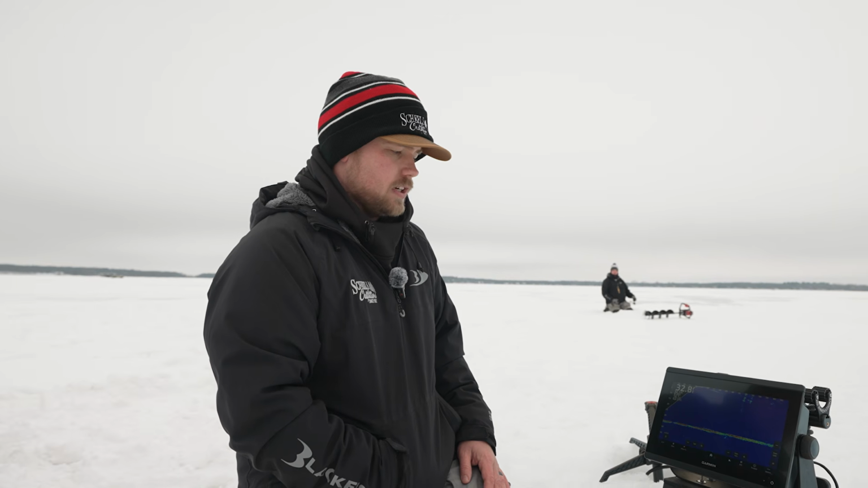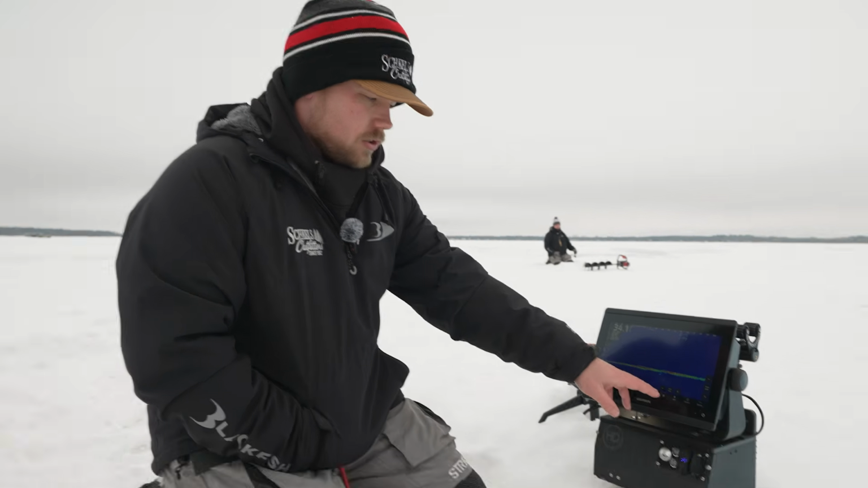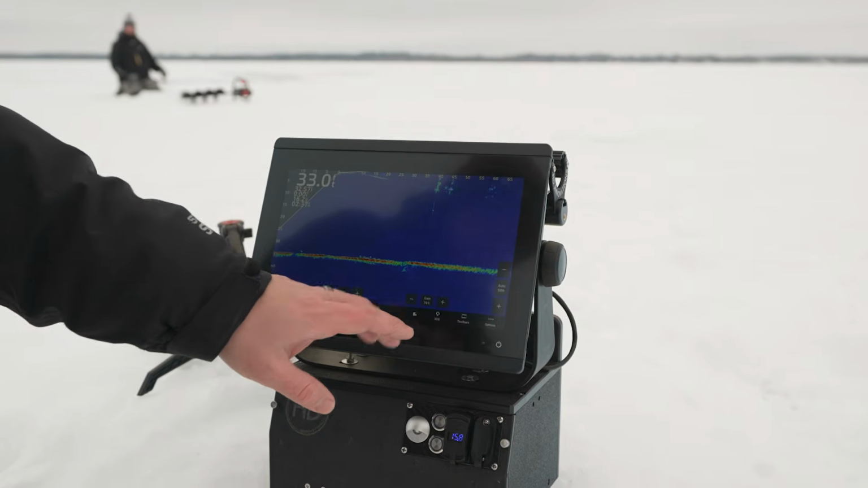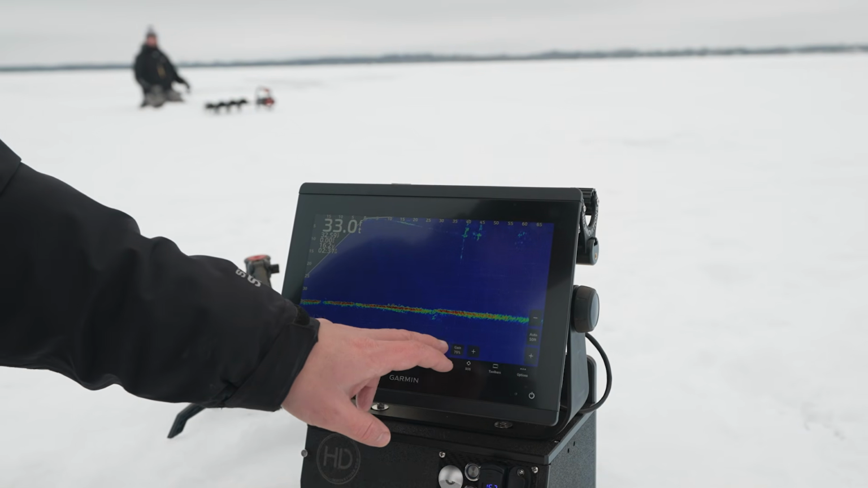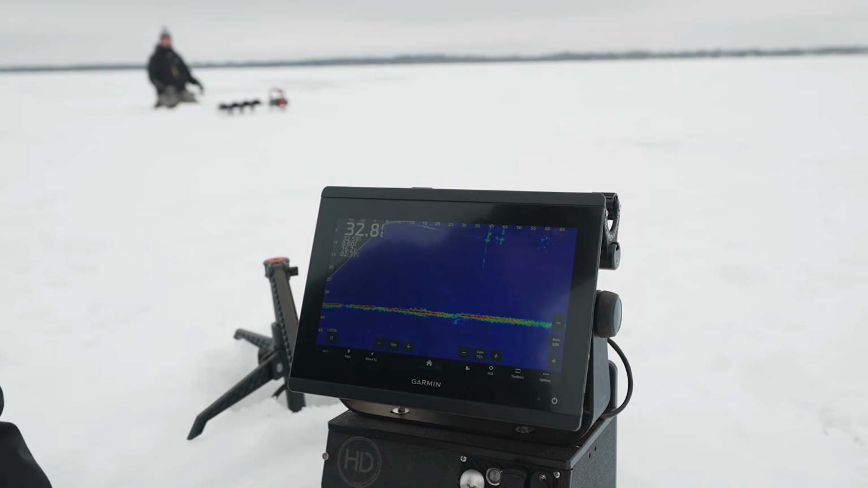There is two different kinds of gain on these units. So this would be your standard gain that's going to be right on the Livescope screen that you can hit your plus or minus on to kind of clear up your screen or see more.